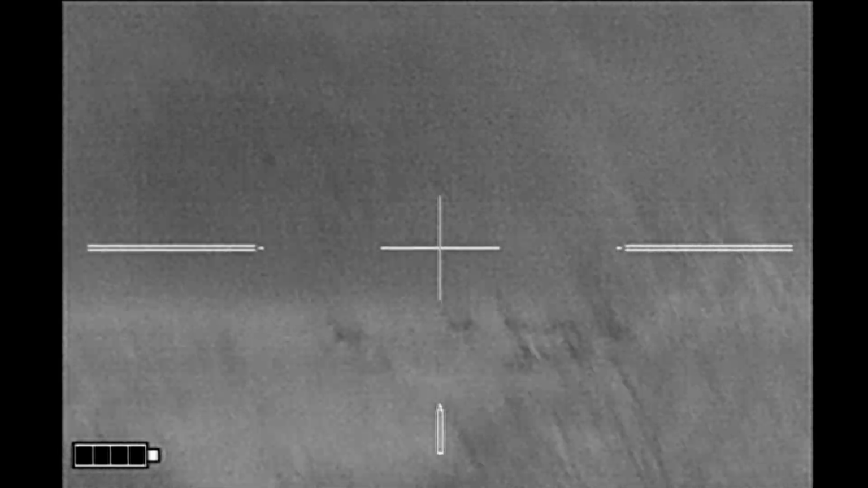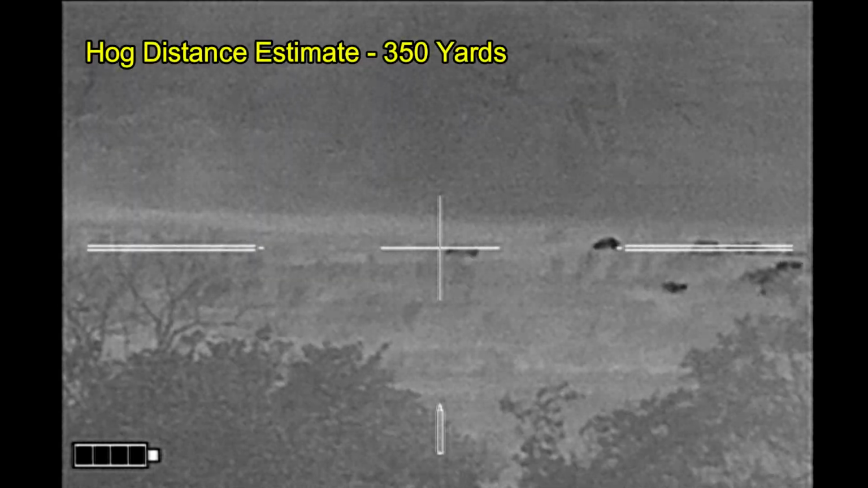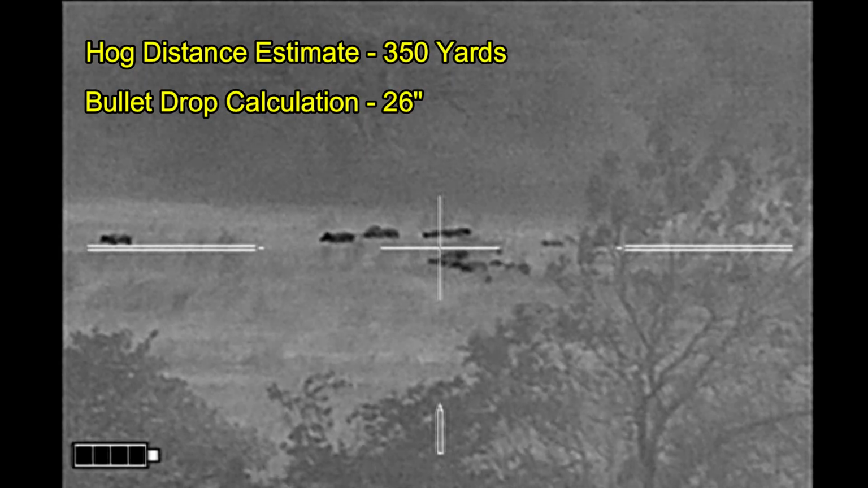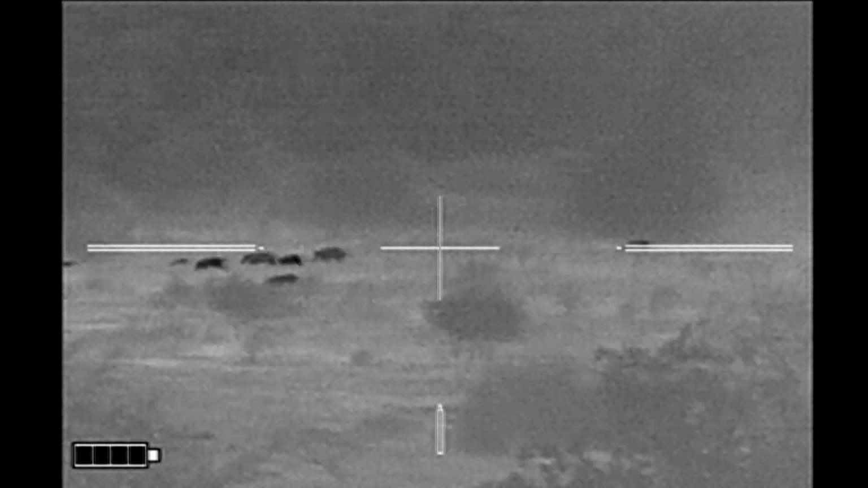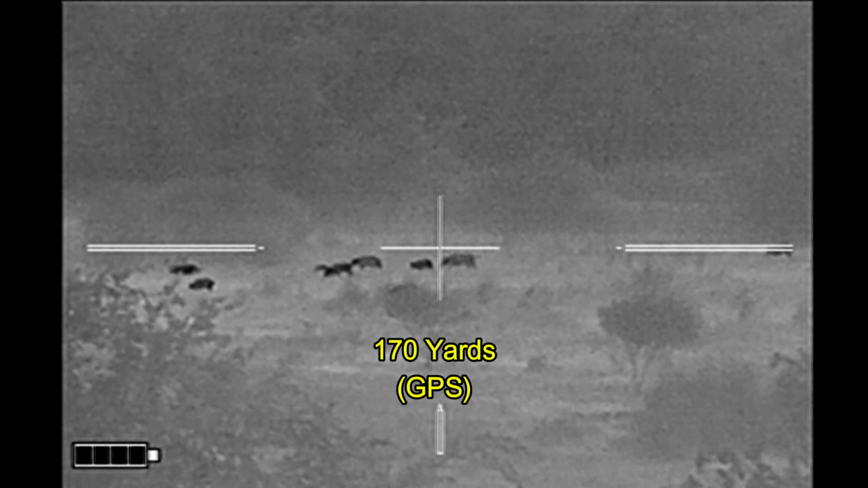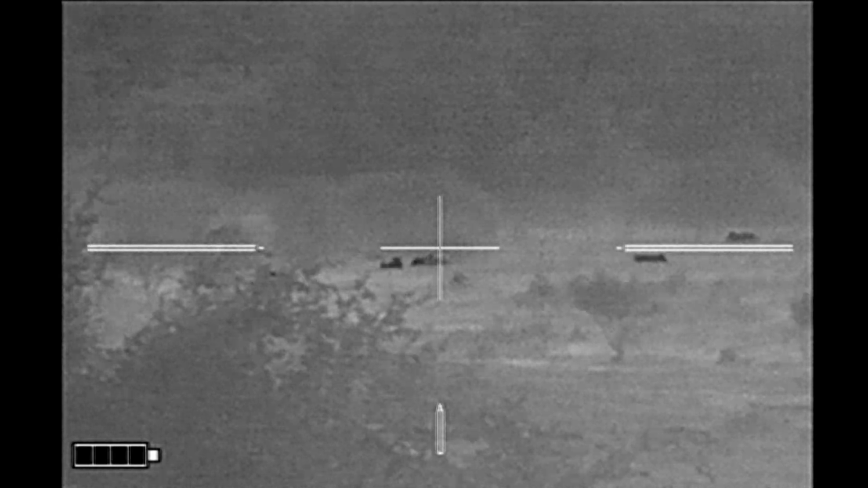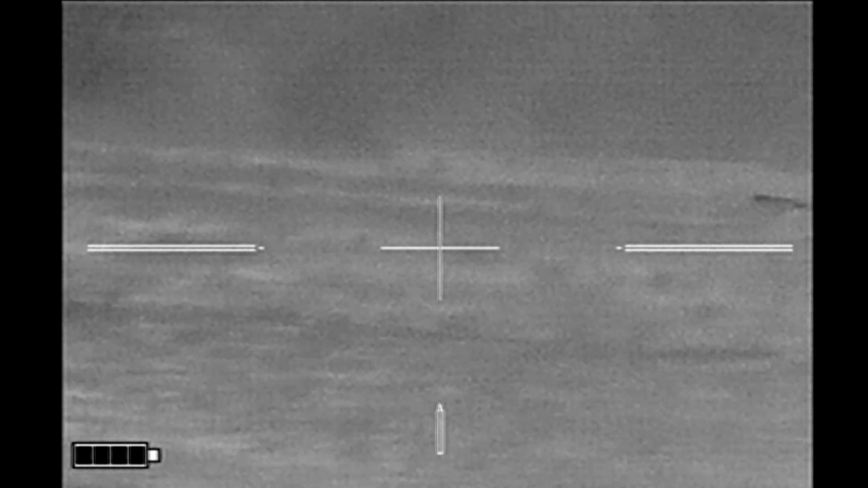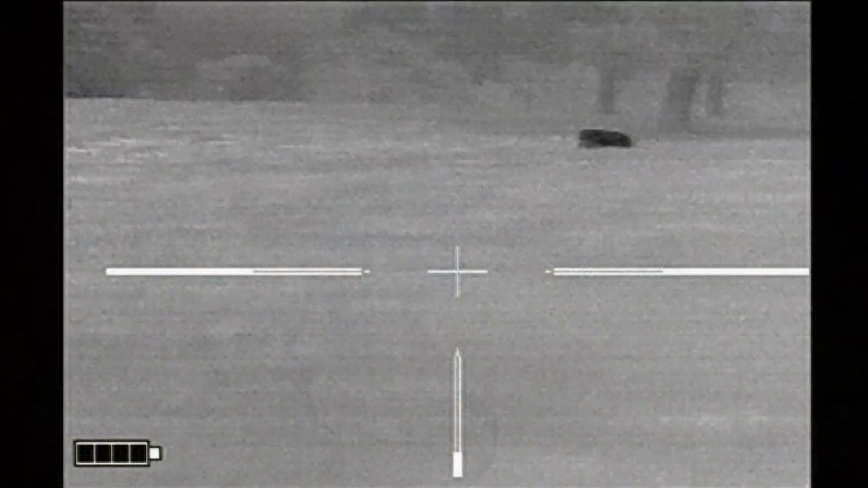I check on the other hogs, and they're still out there at a distance. For me to go into that field would mean being upwind of them, so I decide that I'll check my phone, look at the map, get an estimate of the distance, about 350 yards, check my drop calculations, so it's about 26 inches. So I'm going to try my hold over here. Take the shot, and it appears to have been close. Scares the hogs, but no joy. So the 1 hog that I had down was 85 pounds, nice spotted boar.